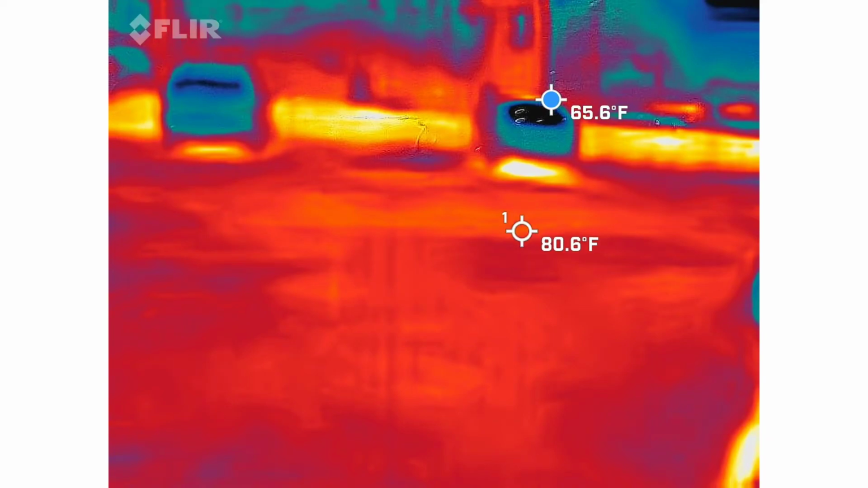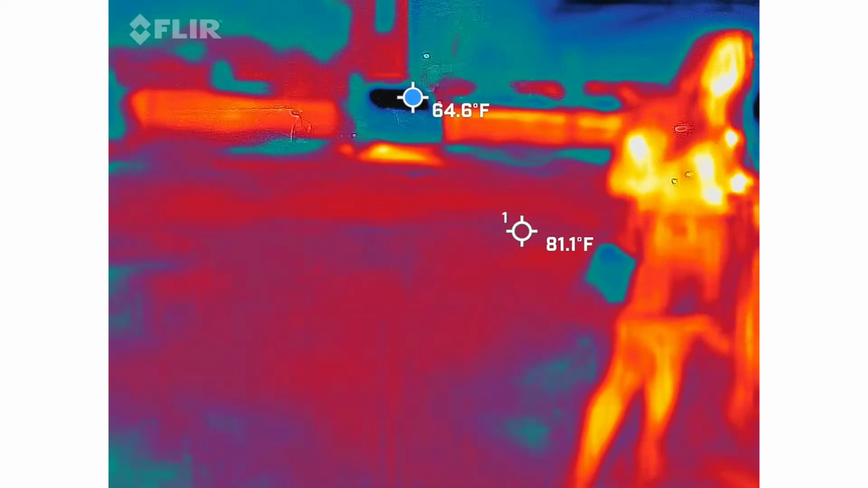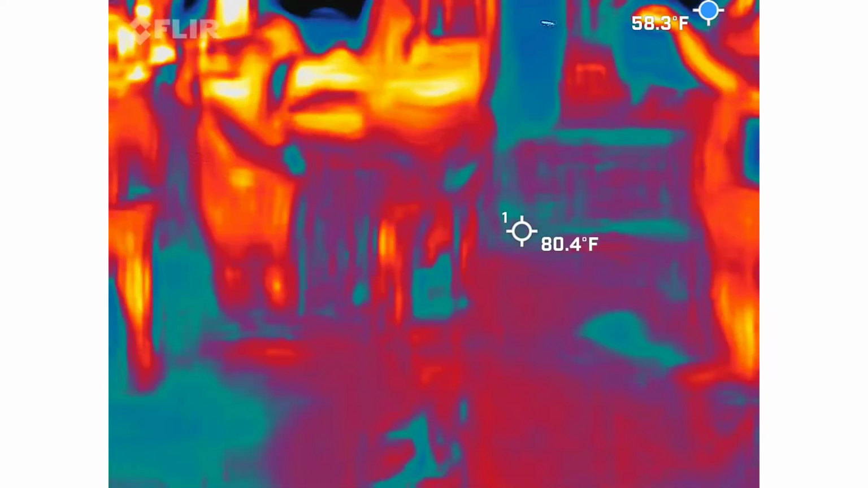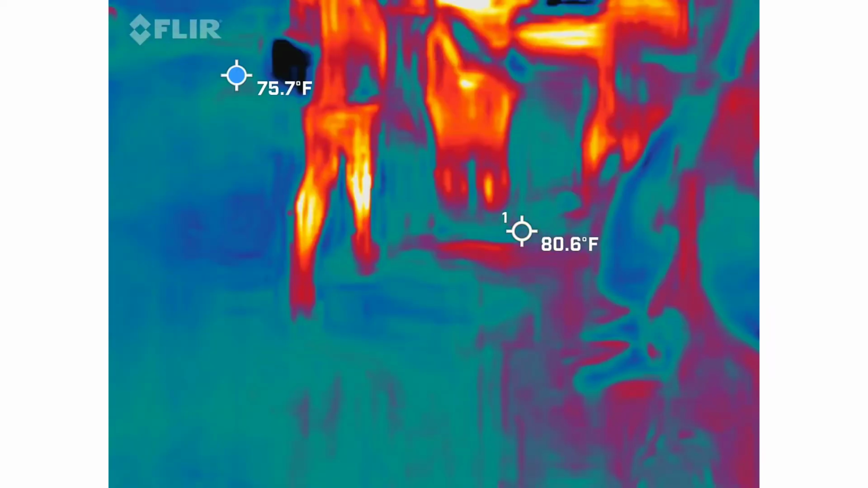Right, it's that. Smells like pee. Oh, we're next to the dumpster. Oh, are we next to the dumpster? Yeah, there's a dumpster smell back in the corner. We're gonna move back to the back here.